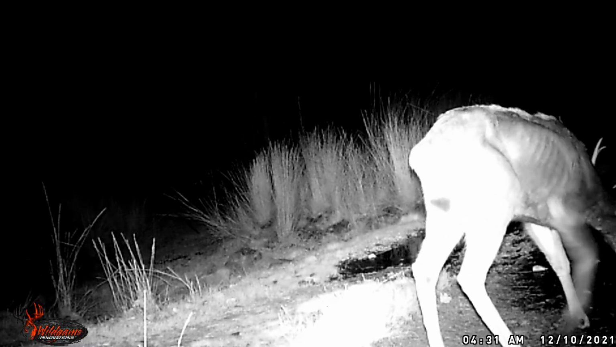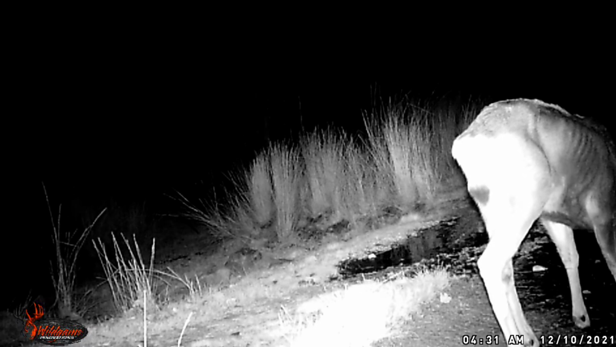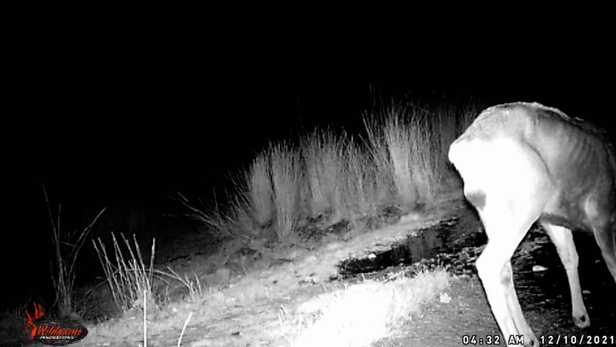And funny thing is, we saw him earlier this day right outside our kitchen window, and he hung out there all day. He didn't even seem to have enough energy to jump over a fence. So we were kind of worried that he would die during the night, but thankfully he didn't.